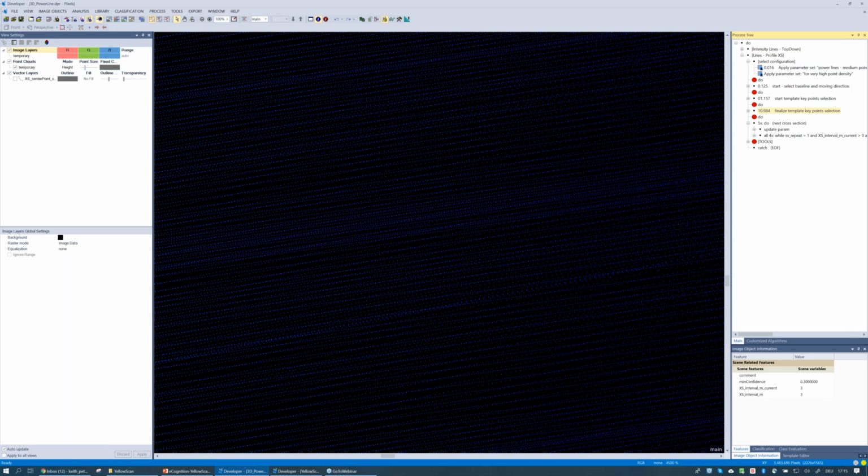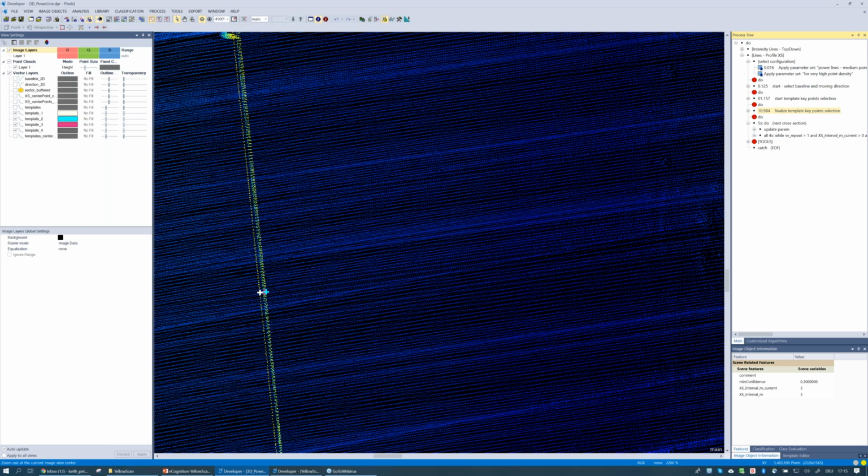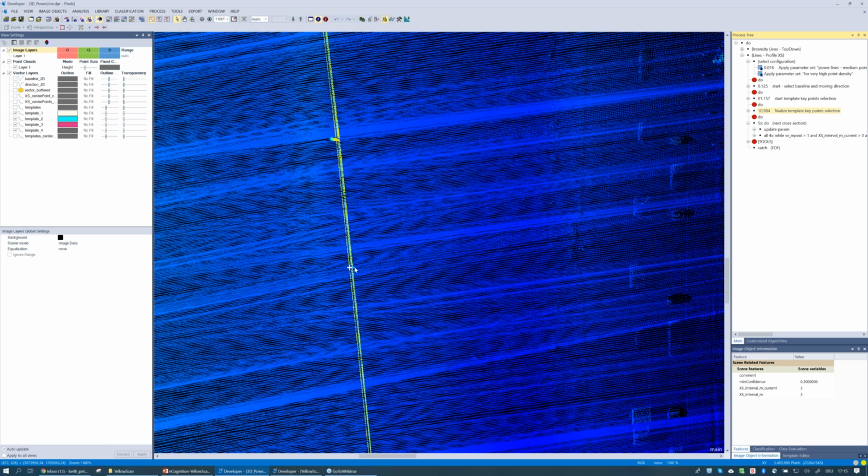Just zoom out a bit. So we can see those vector files here, those little crosshairs, those are where my templates are currently located. And now, using the information that I have stored in my baseline, I'm going to step down this line with my templates. In this case, these 4 templates, 1, 2, 3, and 4.